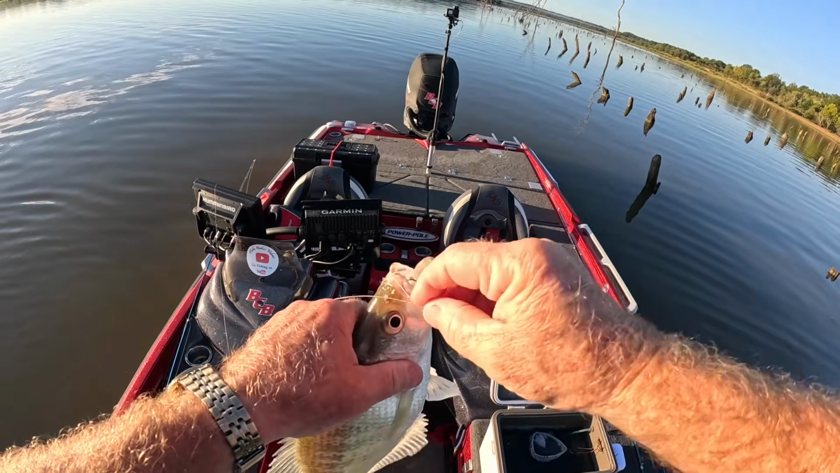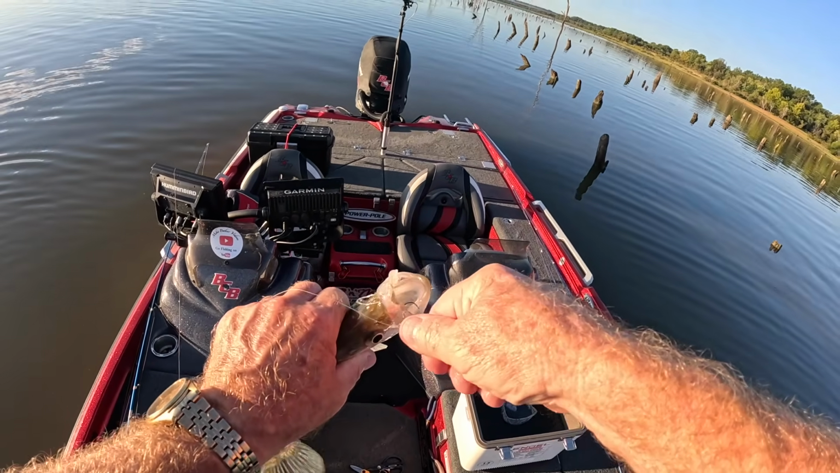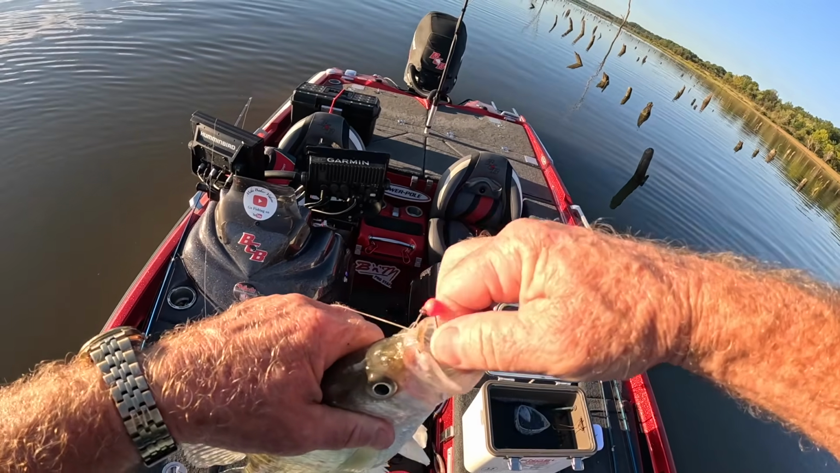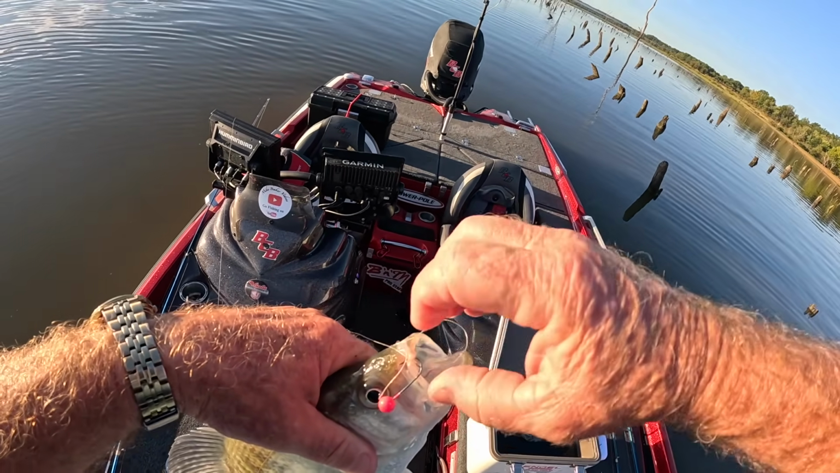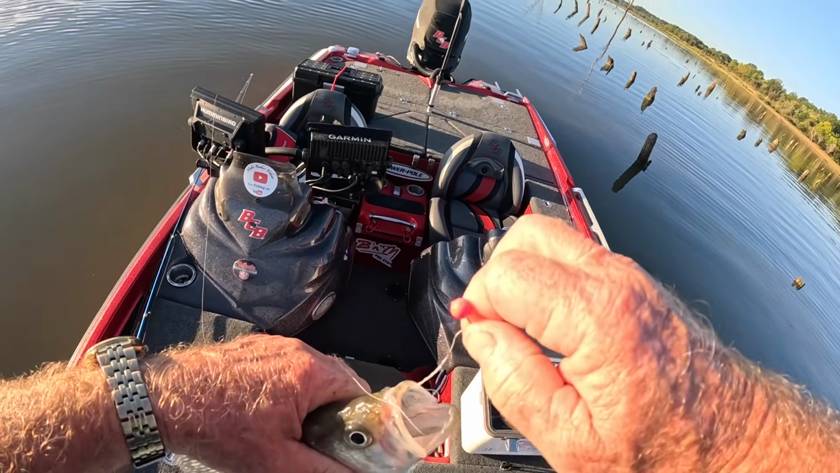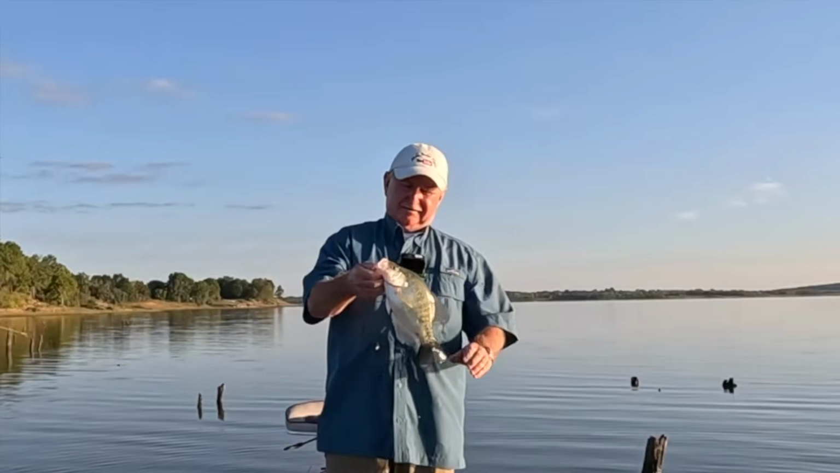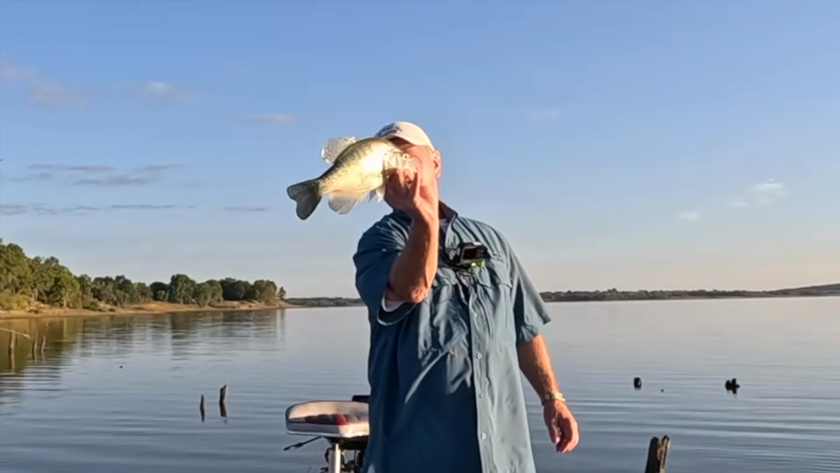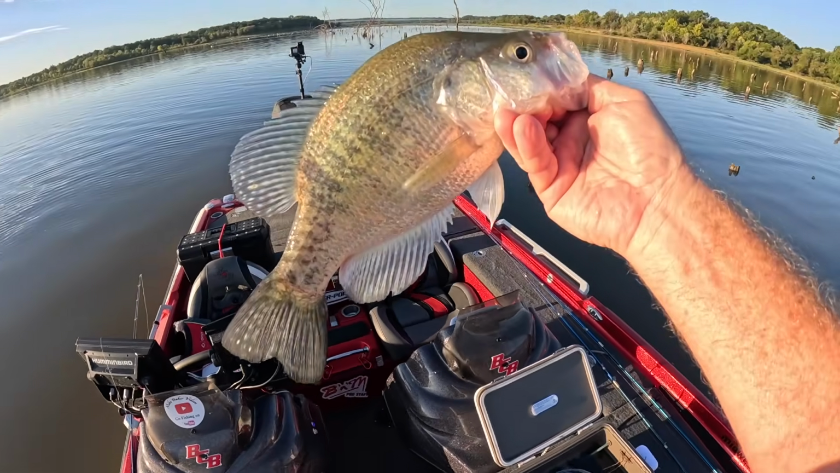Had to sit on him a while. Well, he wasn't coming out, or coming off. I got him right in the thick part of the lip. Got it. Okay. That fish will weigh over 1 pound. Nice. All right.